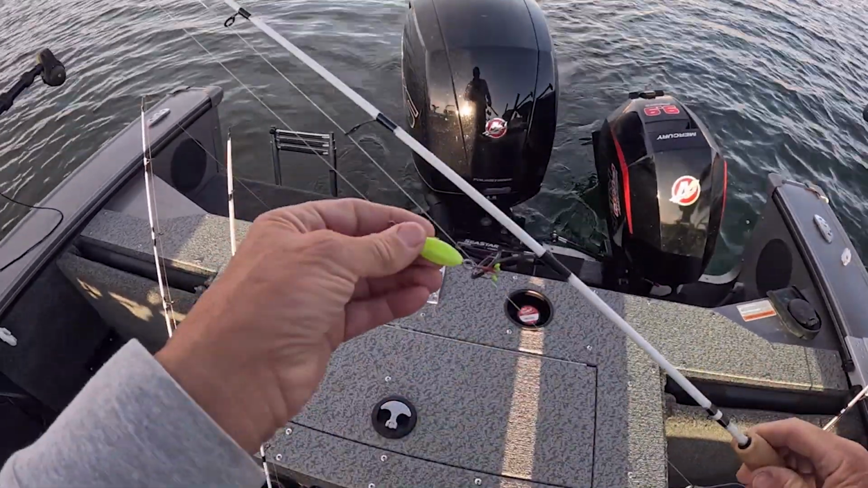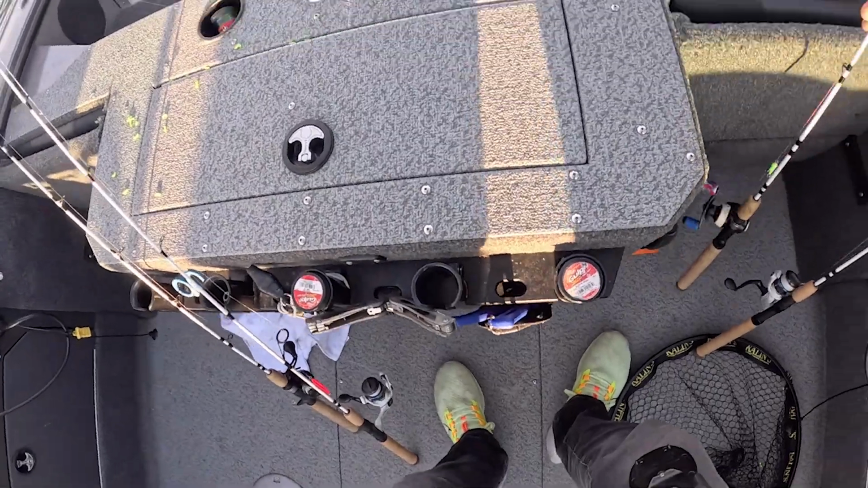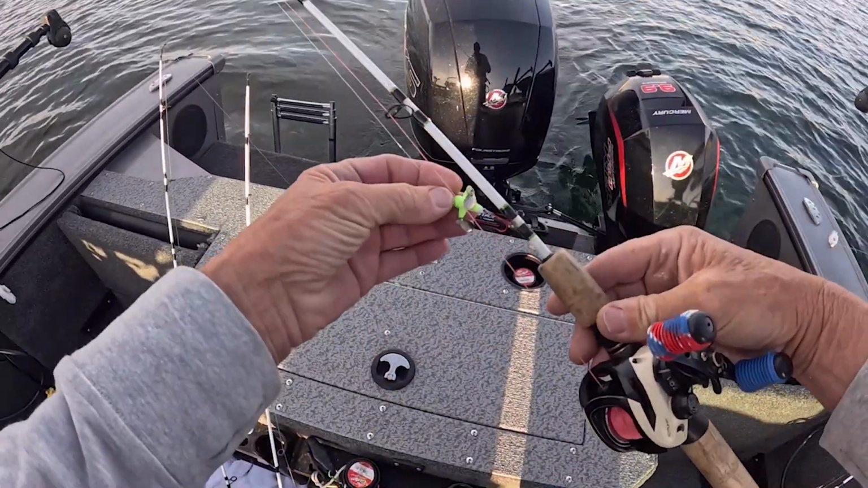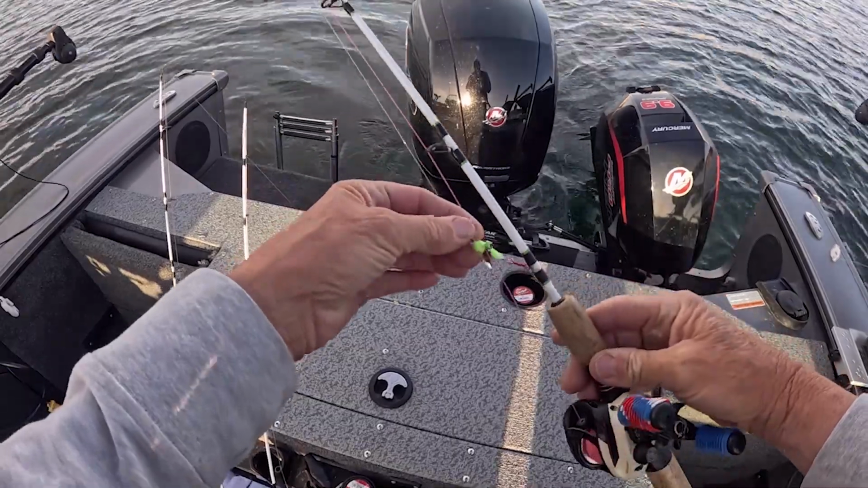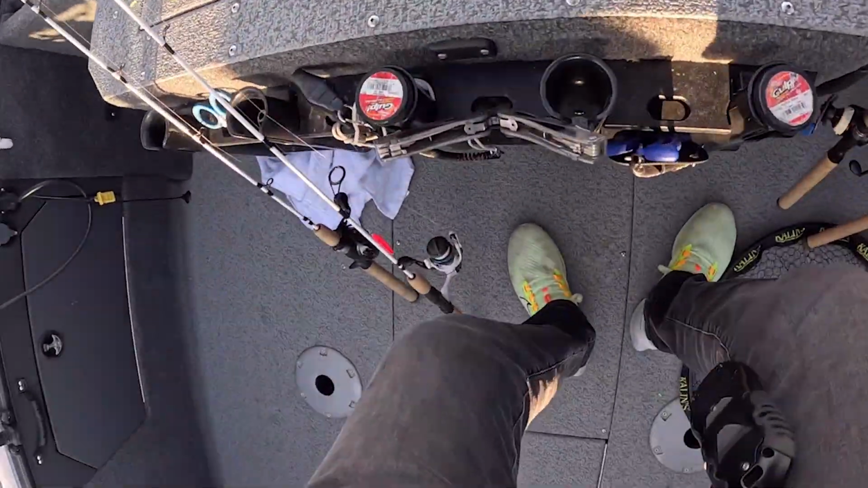I've got the standard pout bomb that I've been fishing for the last year or so. And then Colton's got a new contraption right here that I don't even know what it is. But I'm going to be trying it out a little bit, hopefully, and see if we can't catch some fish.